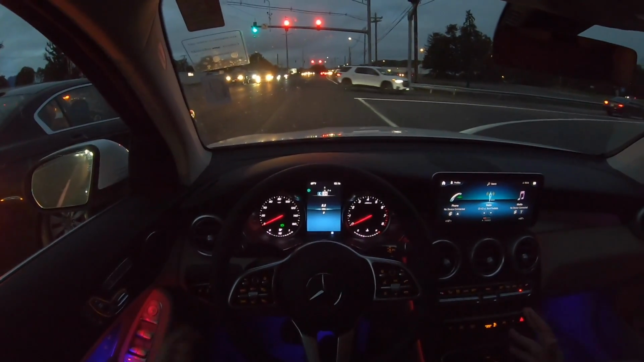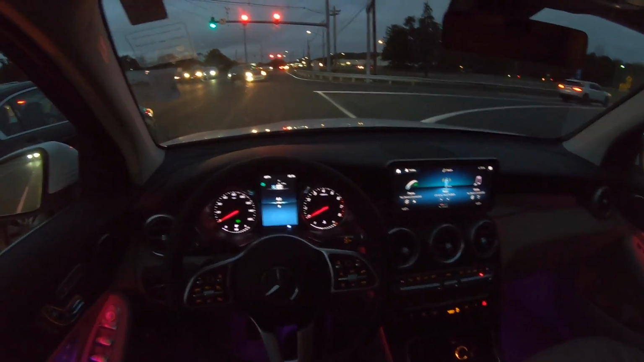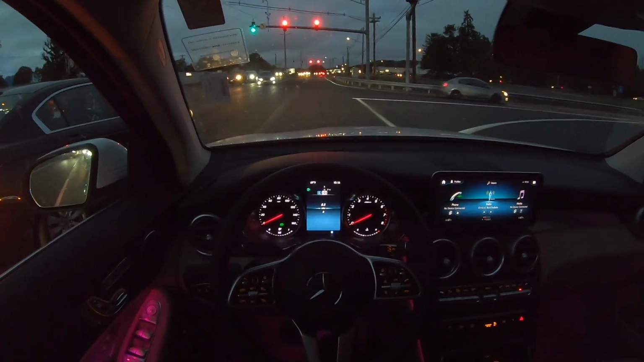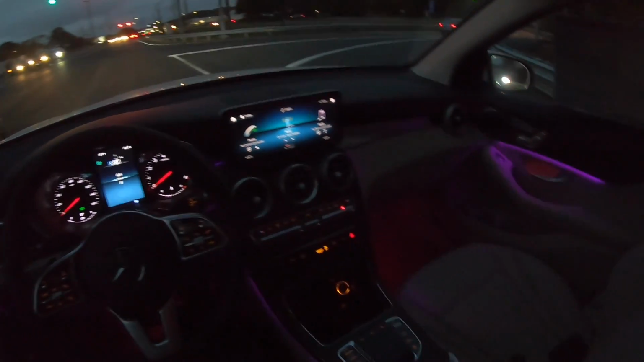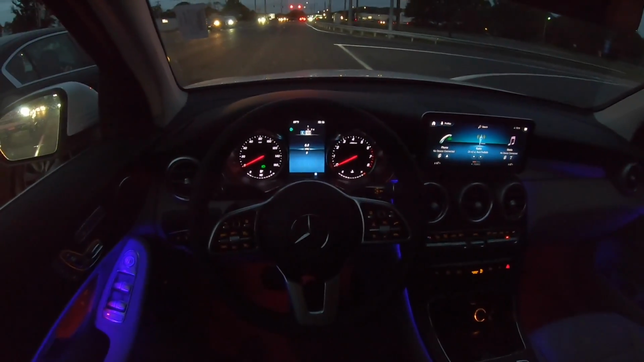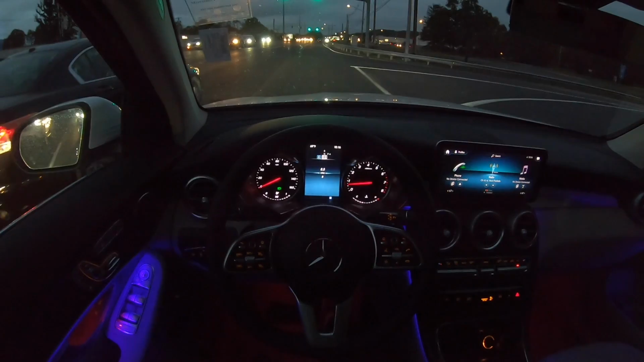and at the moment the car is actually turned off. It's on the engine shut off mode. Basically it turns off when you come to a complete stop to save some gas. But wow, this GLC looks very nice.